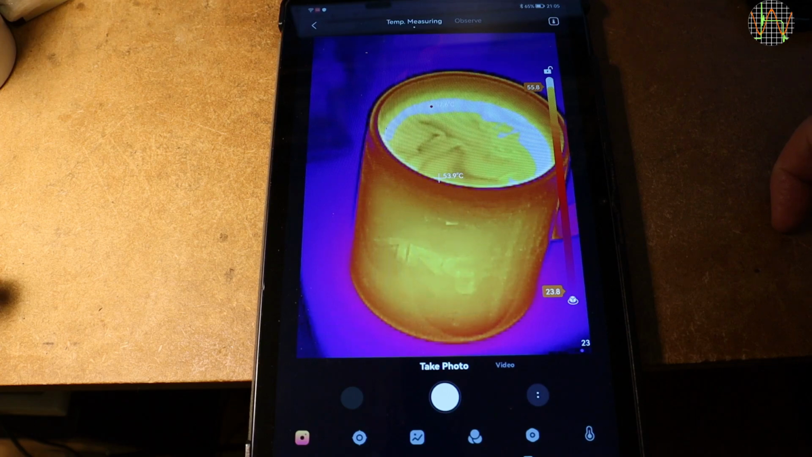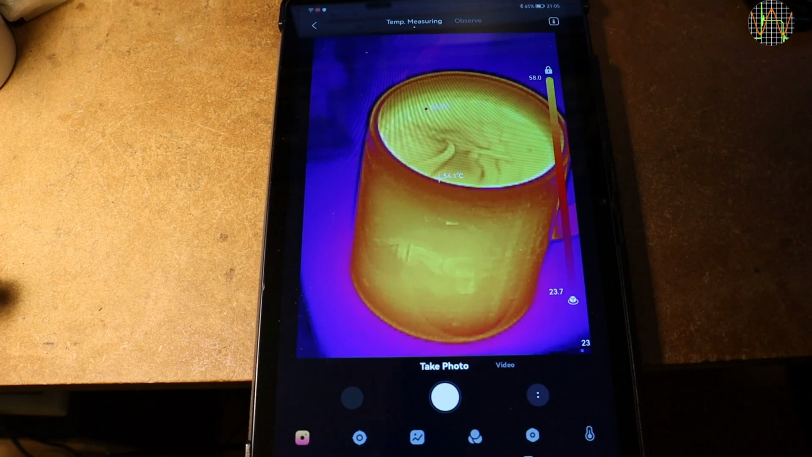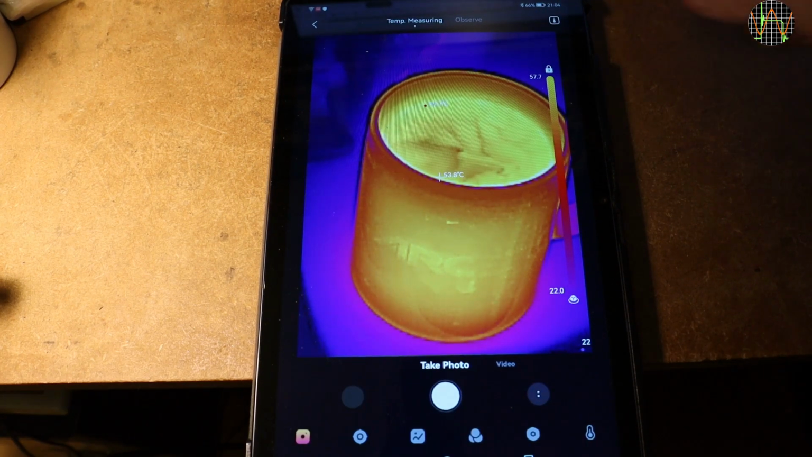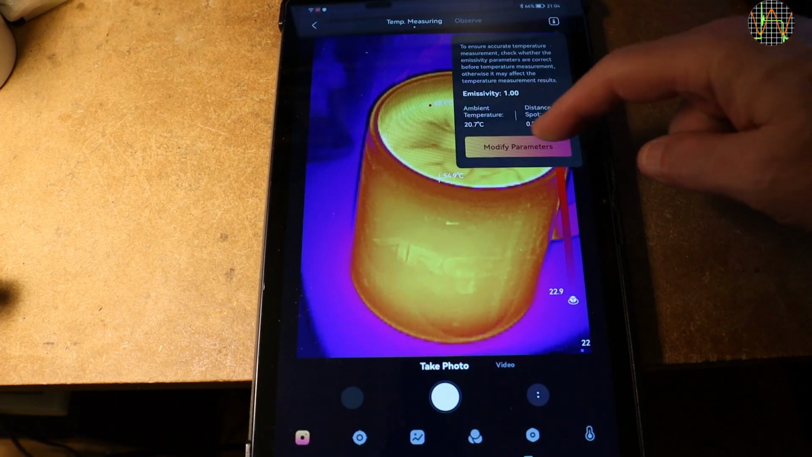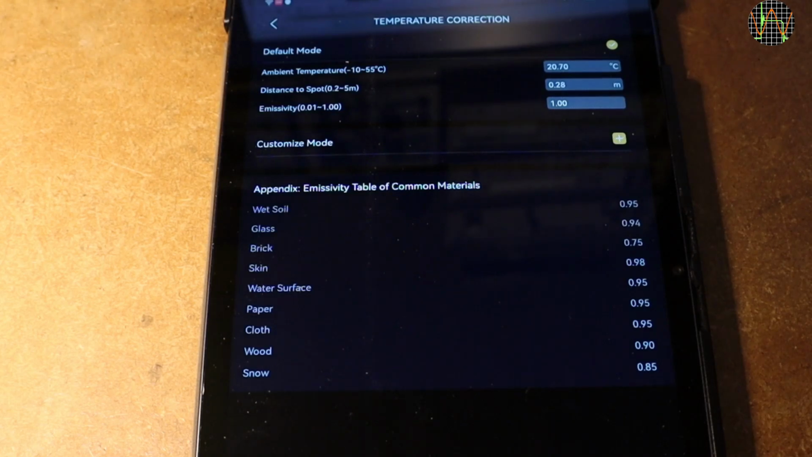You may want to do that to get a finer color definition if you are only interested in a sub-range of the temperature. If you disable the parameter screen, or if you wish to change something when the program is already running, you can tap the little icon on the top right and the parameter screen reappears. As I mentioned already, these parameters define the accuracy of the measured temperature. A good estimate of the distance between the camera and the target is important, as the radiated energy drops by the square of the distance. If the camera is twice as far from the target, the energy seen by the camera drops by a factor of 4.